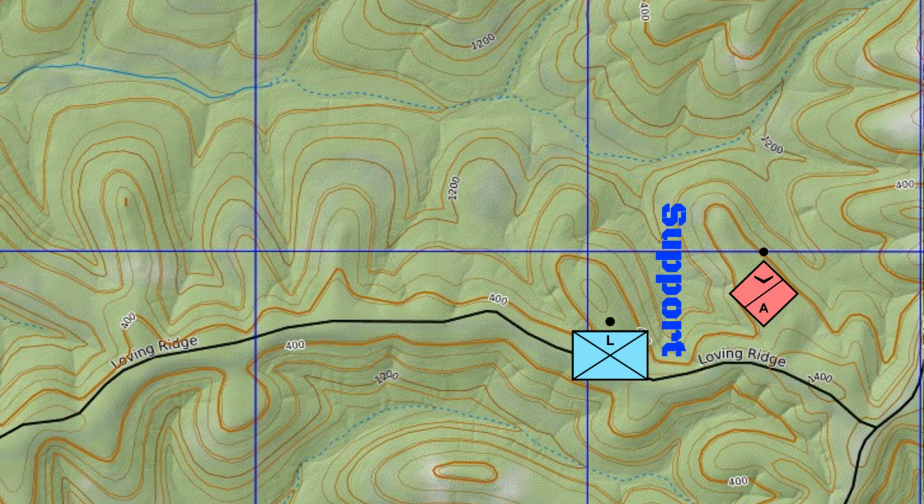At that point, I was going to return down to Loving Ridge Road where the assault team was and move with them from the assault position down Loving Ridge Trail as quietly and as sneakily as possible to the enemy objectives south, and then make an assault by fire position.